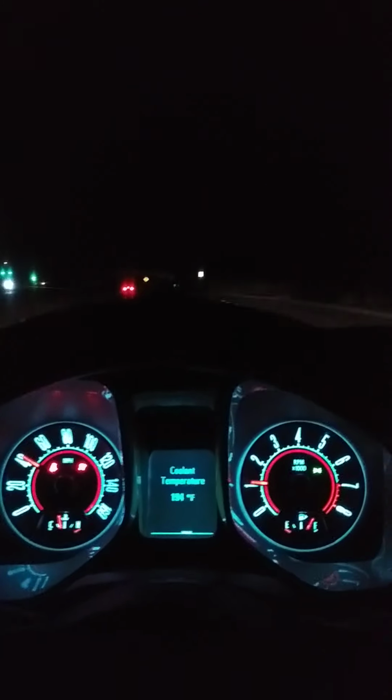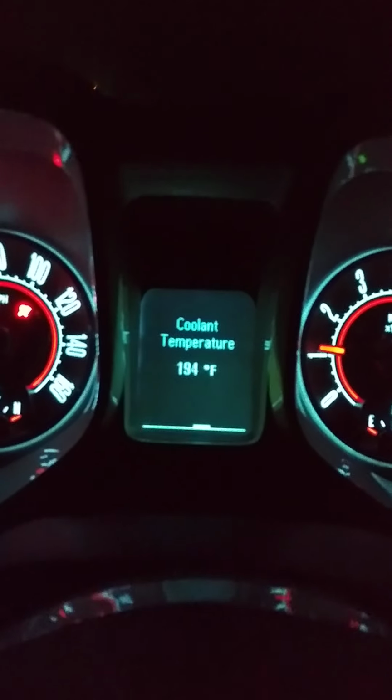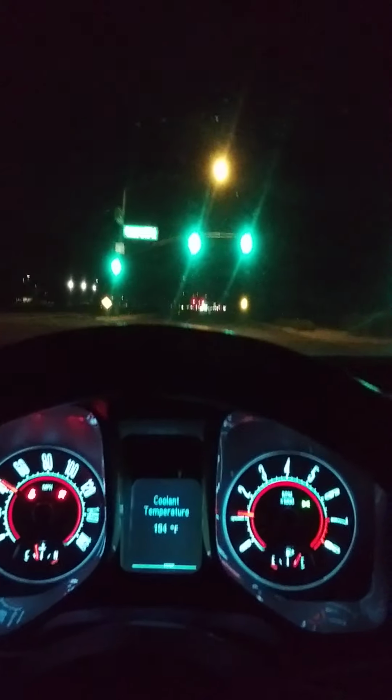So there's a road up ahead where I can maybe do a little minor pull. This guy's slowing down for some reason on the green light. Okay, see, it stays right at 194. But on the hot days, I think it can shoot up into the 200s, and it's not supposed to do that.